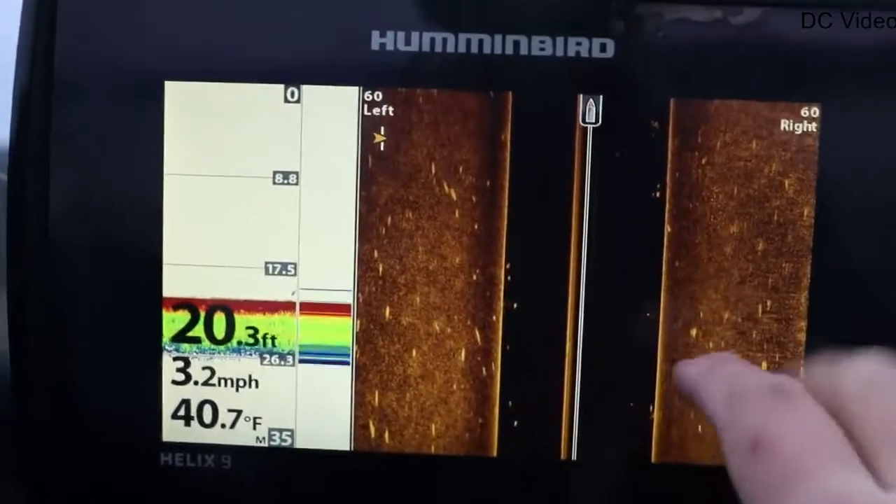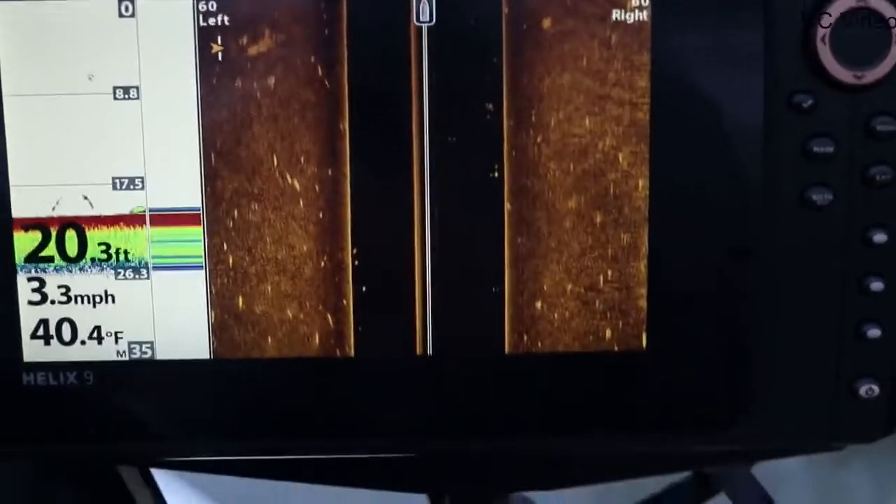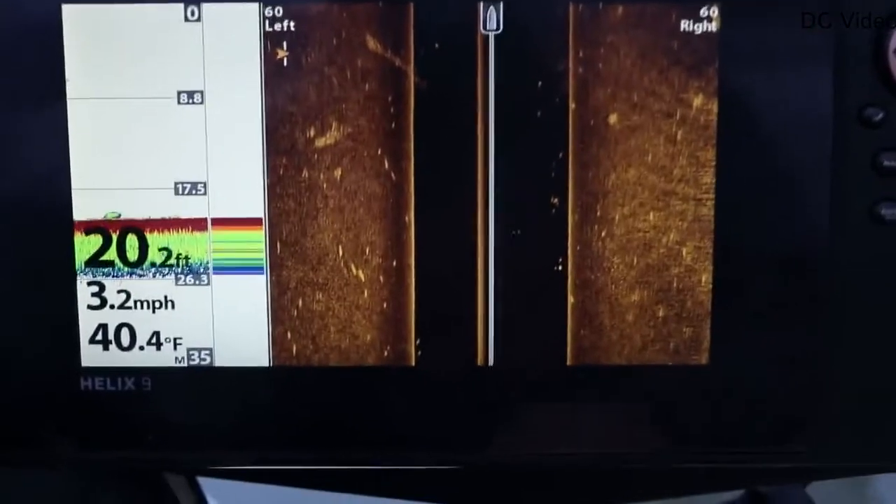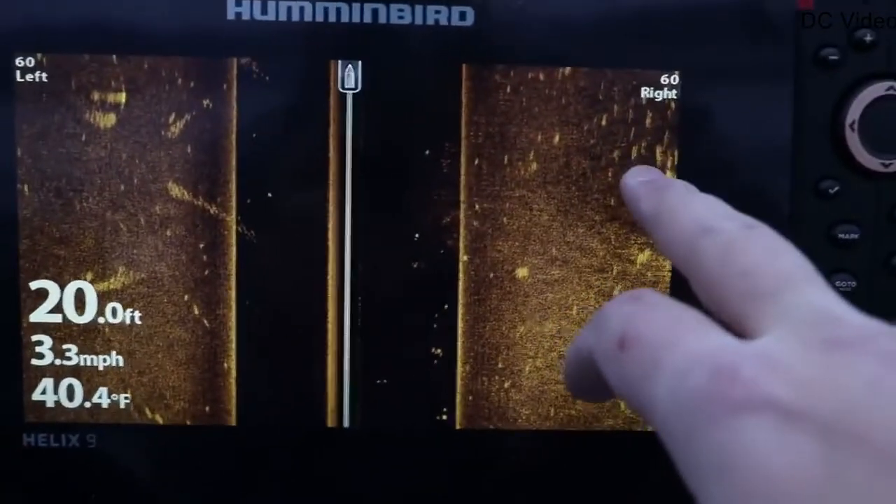My goodness. I mean, there's fish all over the place, but I want to try to find these fish in about 10 to 15 feet of water. I feel like that is probably going to be the key for me for finding some of these bigger fish. It's going to be harder to target these fish out deeper because they're just so spread out. I mean, you can see them. They're just everywhere. Now, that's a good school of fish off to my right.